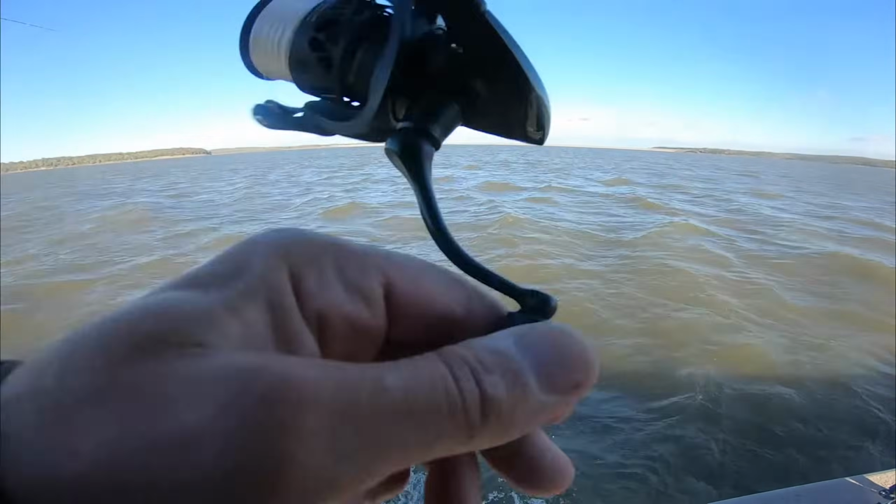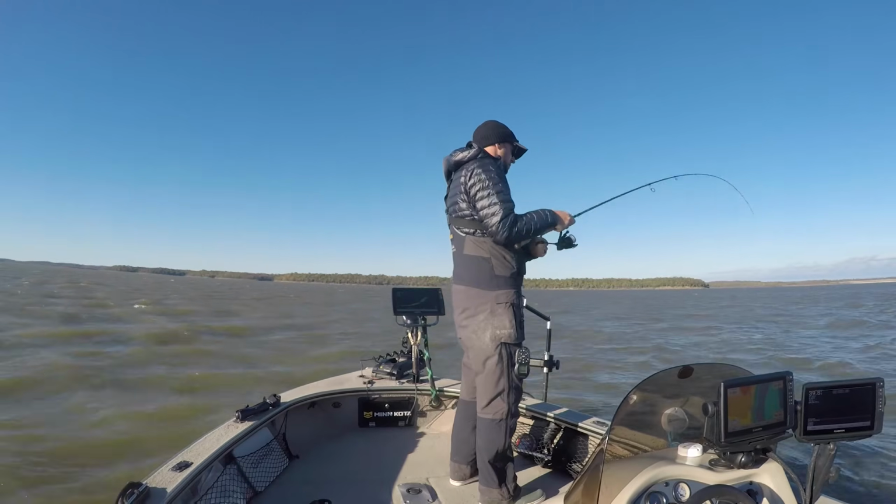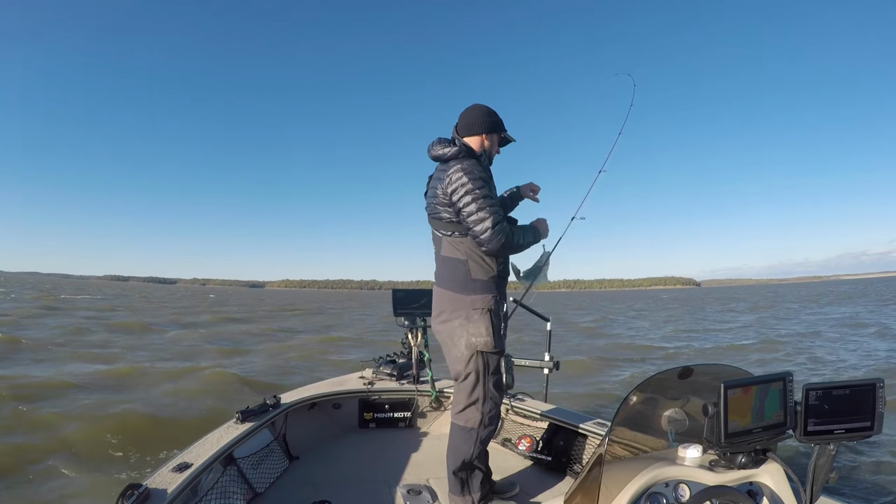I love catching them on a demonstration. Likely to be another silver bass. He is small.